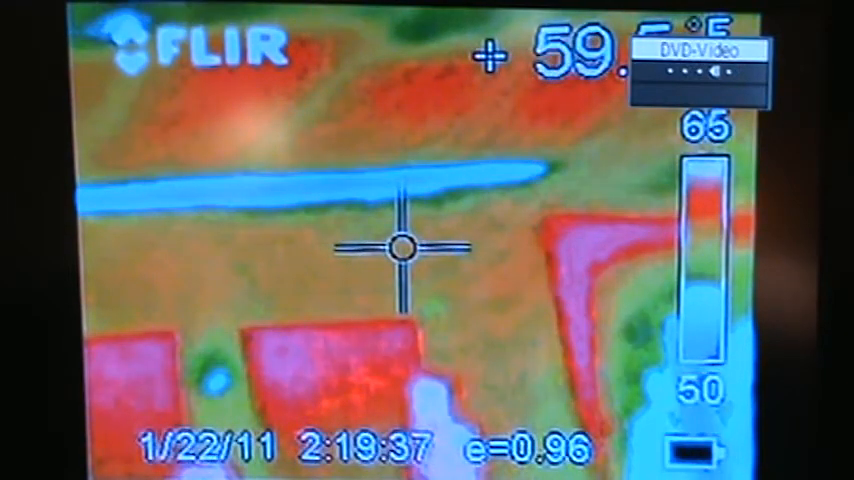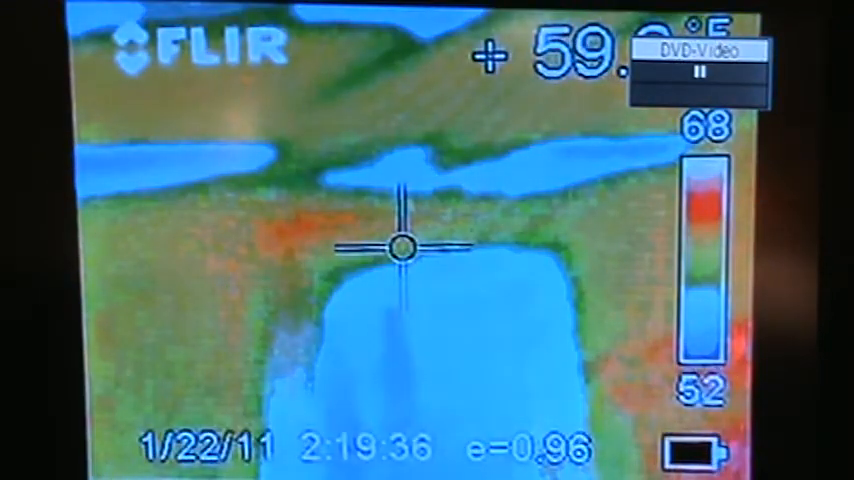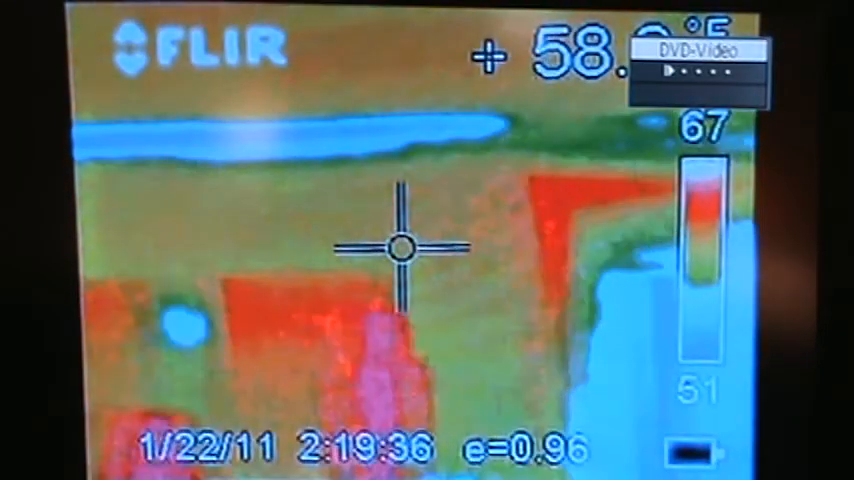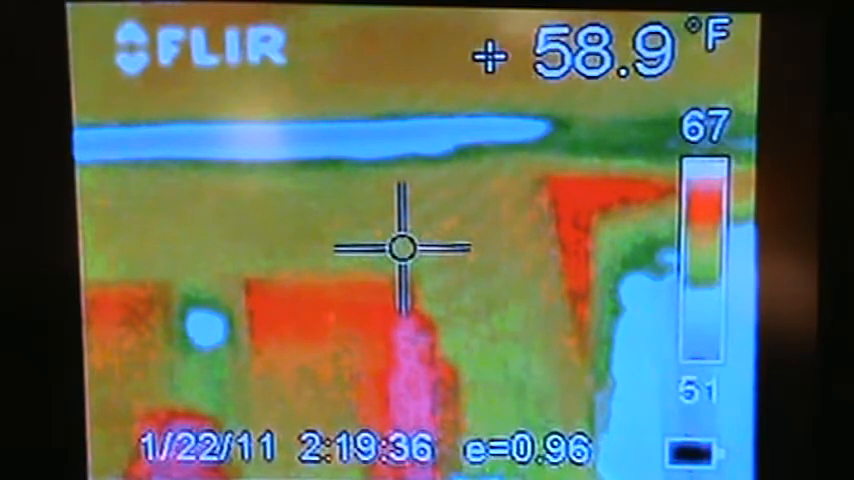Okay, let's go ahead and back it up. There, okay. Now we're going to play this in slow motion. That is the door right there, the front door. So we're going to play this in slow speed for you. Okay, pause. Right there, look how it does resemble a head and a body shape. Look at the temperature of it. Now you can really see the lamp over there behind the date. You can see how cold the door is, the front door.